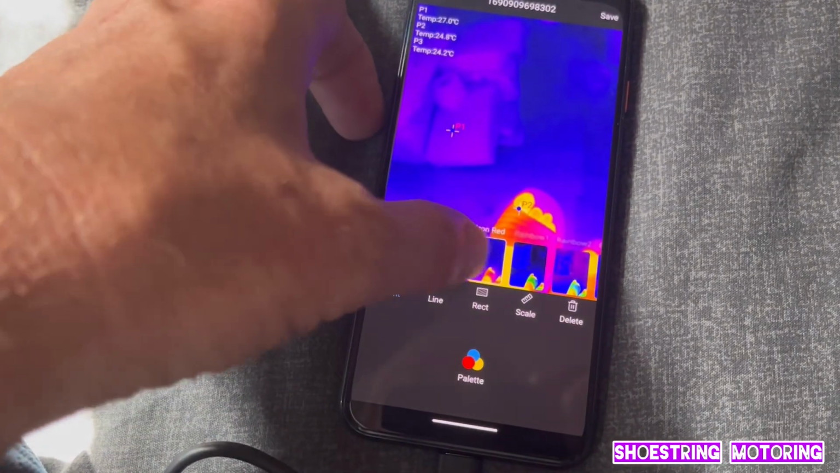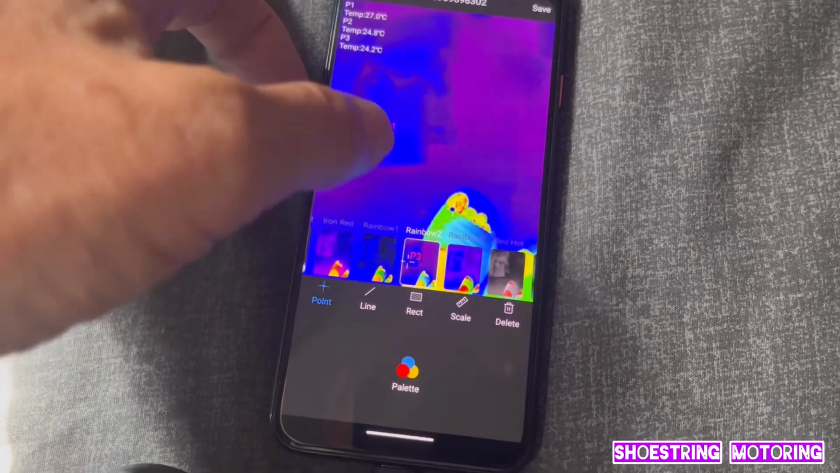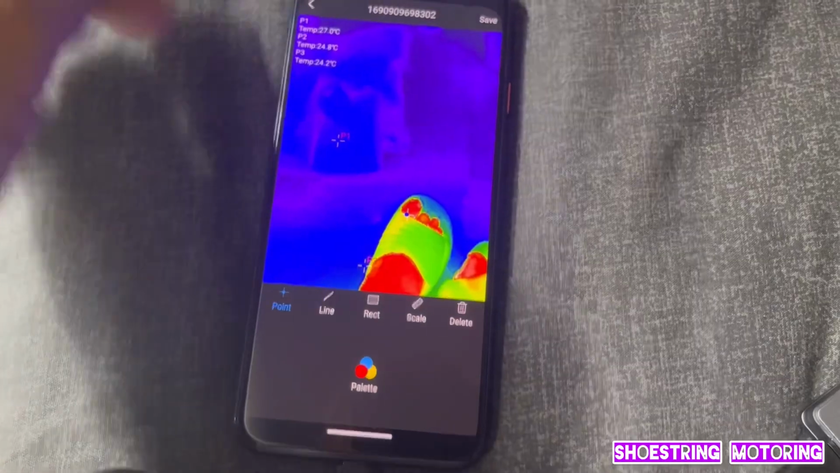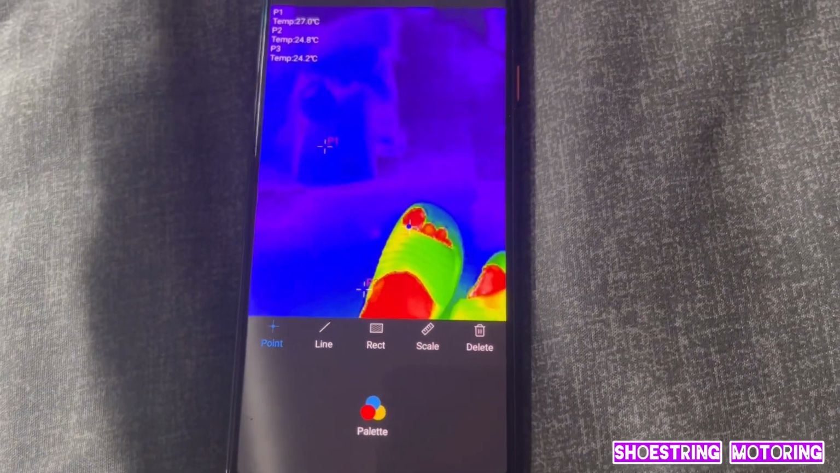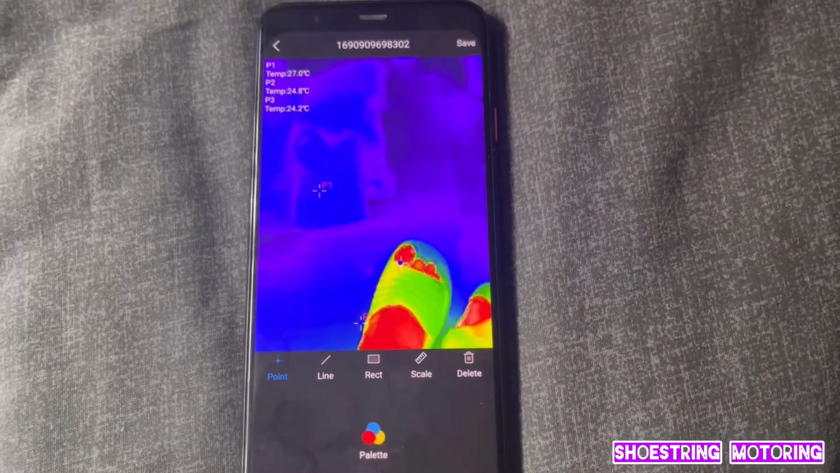But we can change it again to rainbow. So let's change color. It's whatever suits you, really. Red hot is a good one, I suppose, because now it's clear, isn't it? You relate red with heat, and there it is. The red is hot.